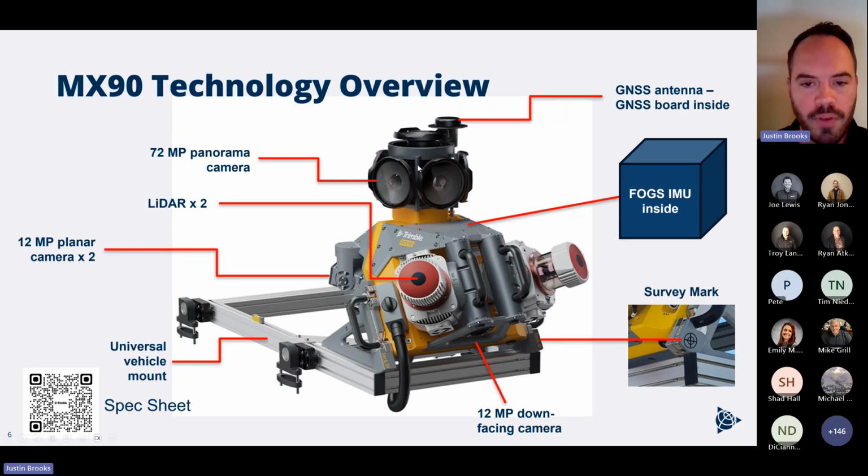We have the 72 megapixel Ladybug 6 camera up top here with that primary GNSS antenna right up top. We have a fiber optic gyro IMU in there, which is amongst the highest level IMU on the market. Anything more accurate would be essentially ITAR restricted military grade technology. So we're dealing with very accurate, very precise systems here. Obviously, the two LiDAR scanners right up front sticking out.